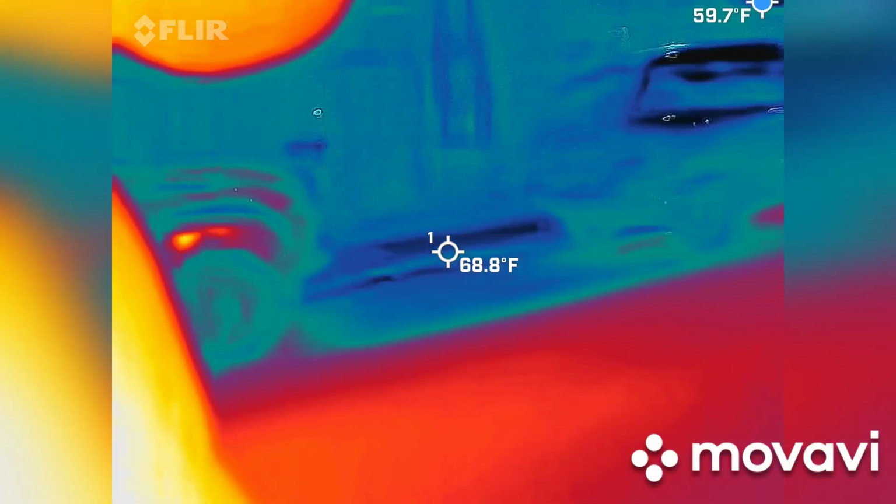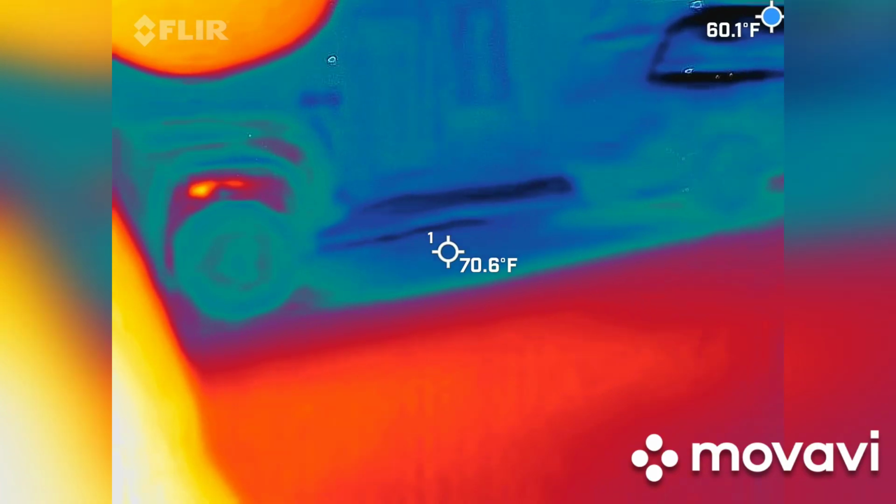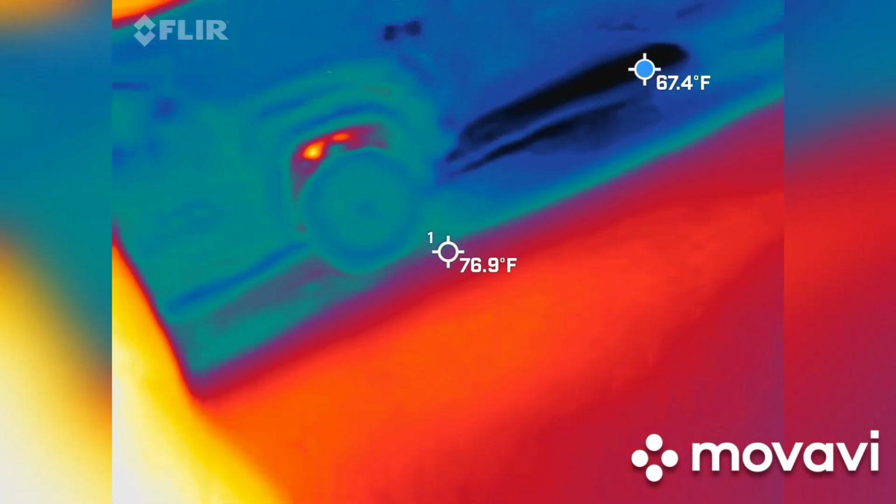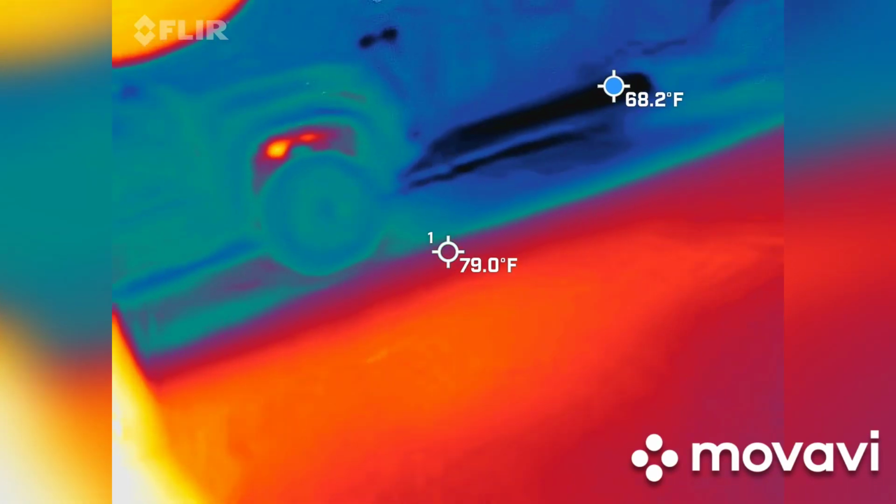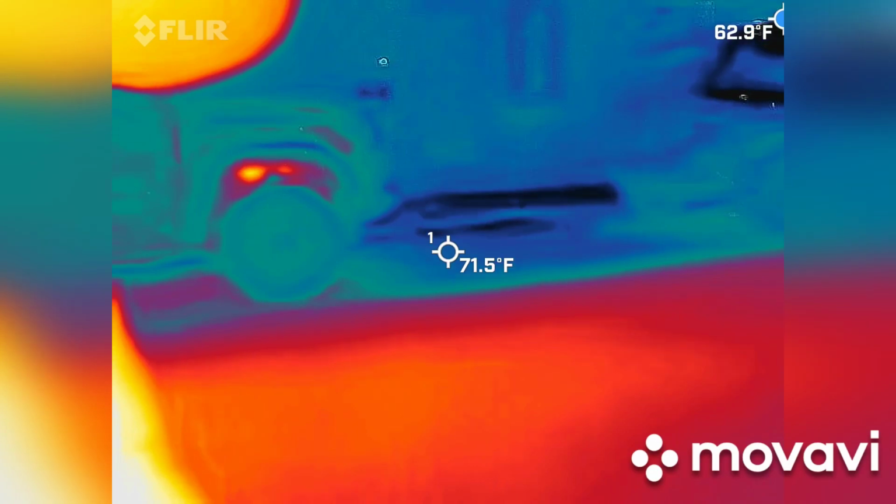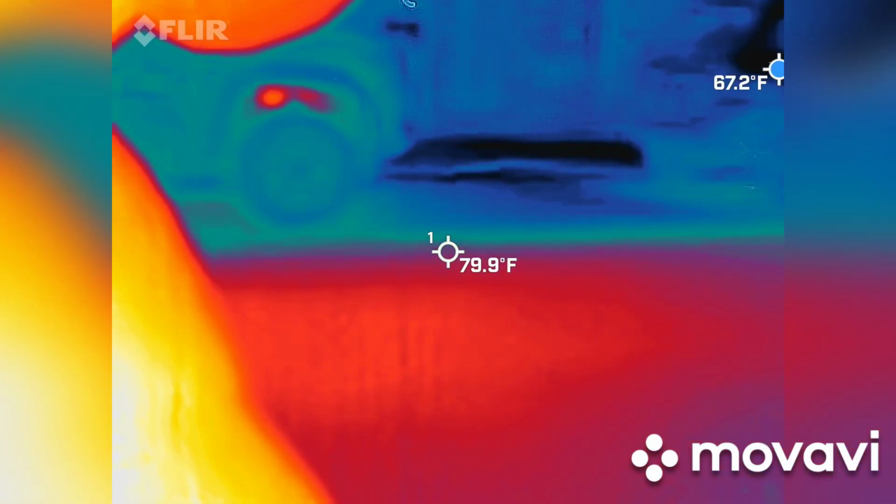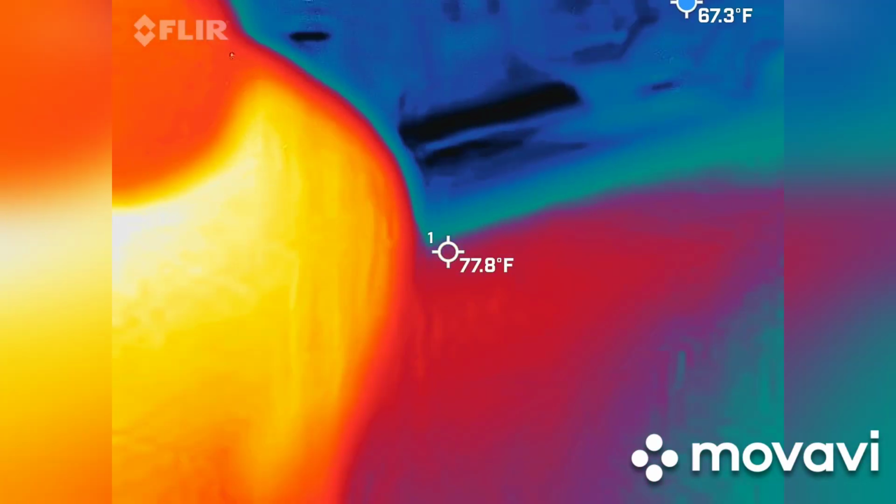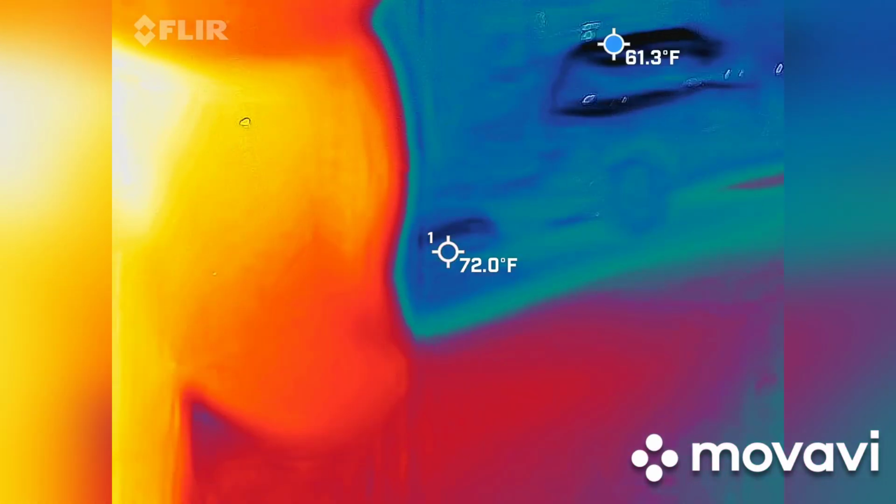Found it. Well, that's the coldest thing right now. So what I'm looking for is it moving. If it's not moving, it's just a cold area. It might be because we're not in a ghost-heavy spot. Nothing feeling like it's moving. So we're going to be using various types of spirit boxes throughout the night.